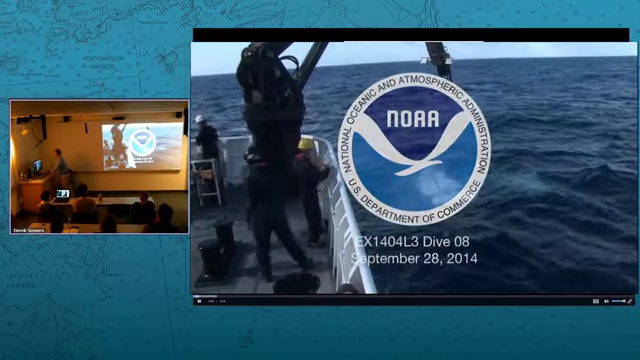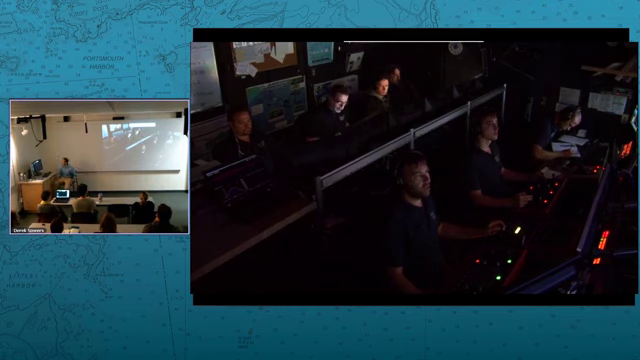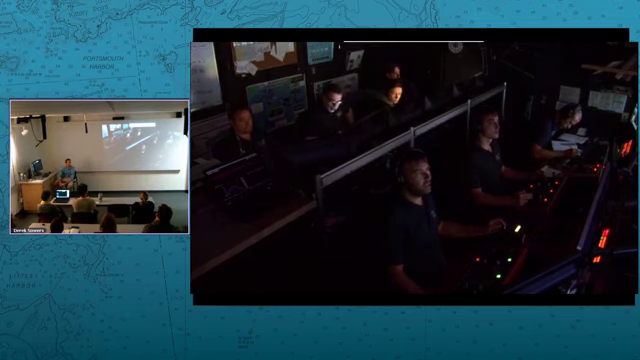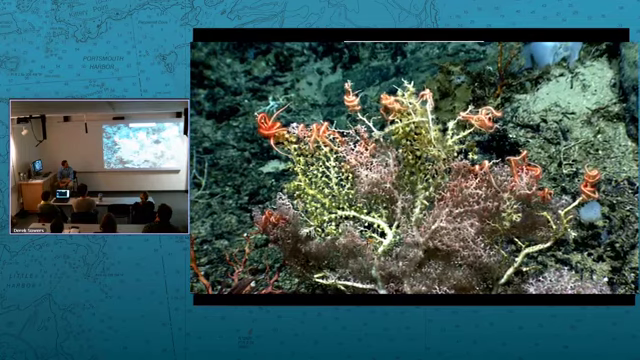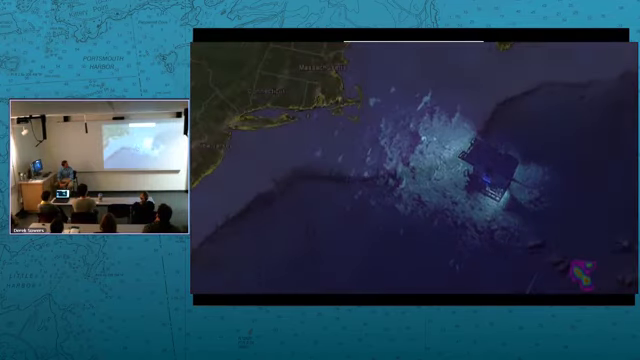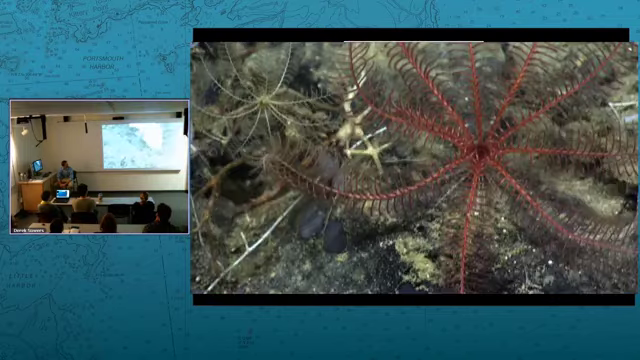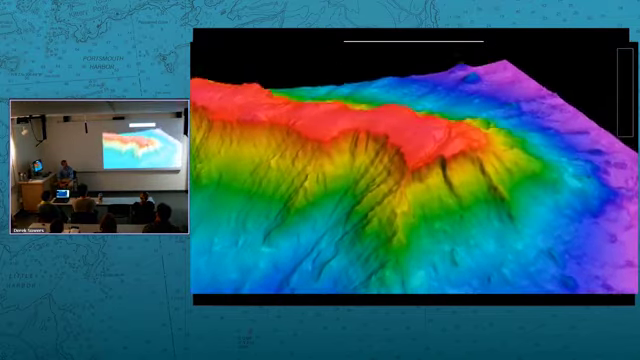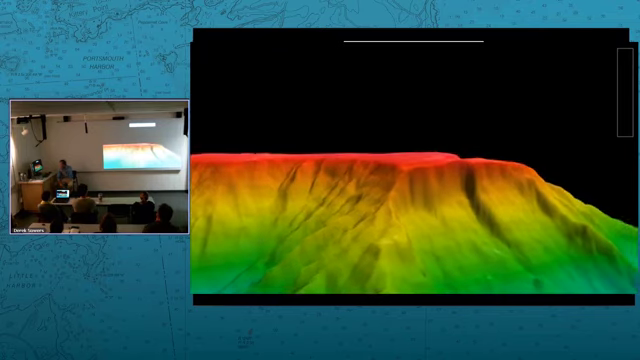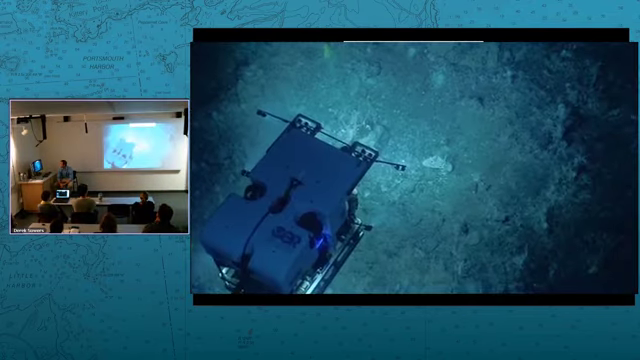Good morning, fellow explorers. This is the NOAA Ship Okeanos Explorer coming to you live from the North Atlantic Ocean. We are diving this morning on Gosnold Seamount. Again, this is a large seamount. It's about 3,400 meters high. This one's a little bit longer. It's actually 26 miles long.